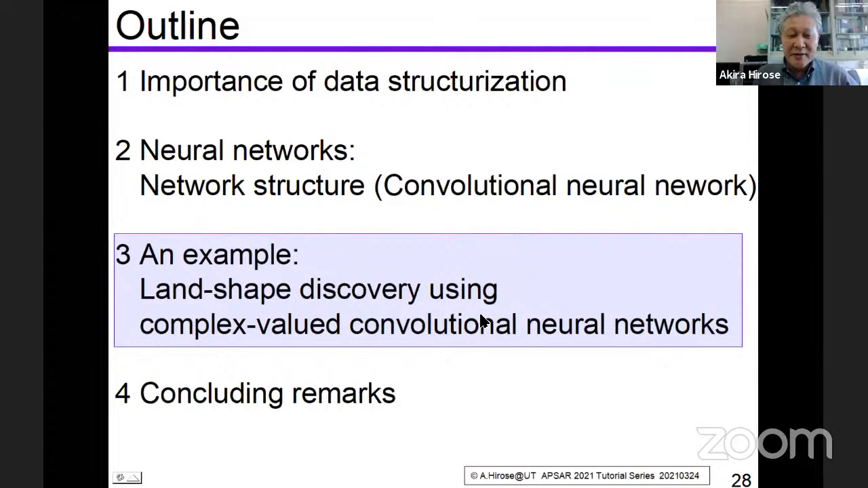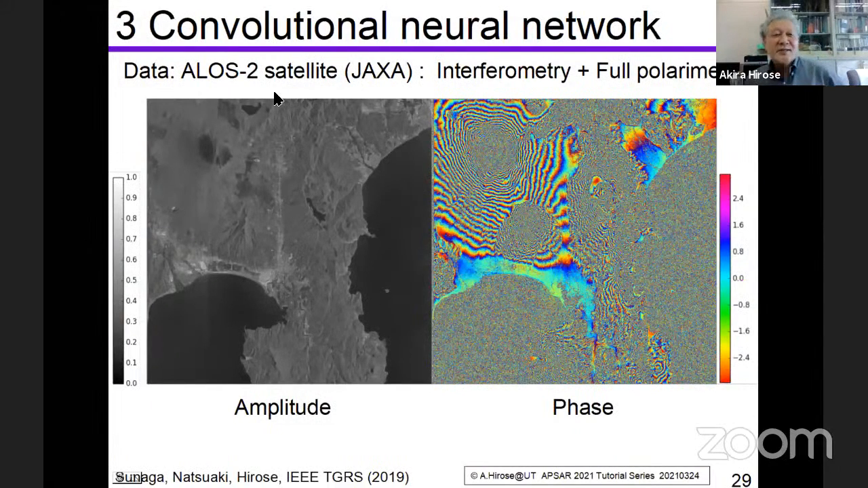So landscape discovery. Here we deal with the ALOS-2 data, ALOS-2 of JAXA. This is the amplitude data showing the Izu-Hakone area. Here we have Mount Fuji. I hope many of you know Mount Fuji.